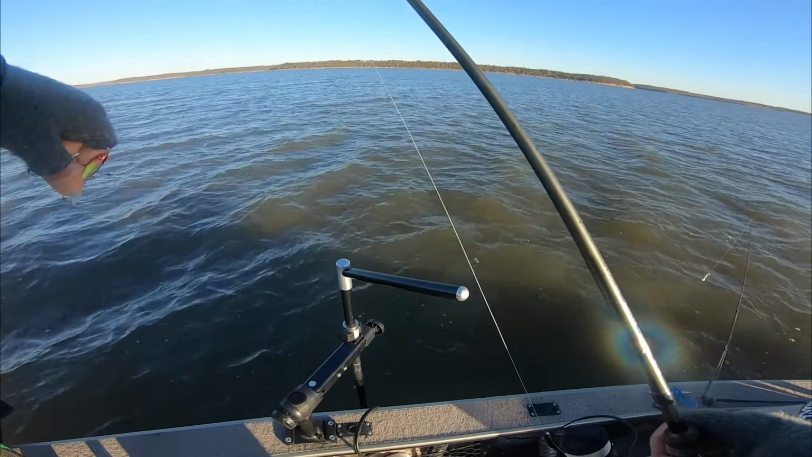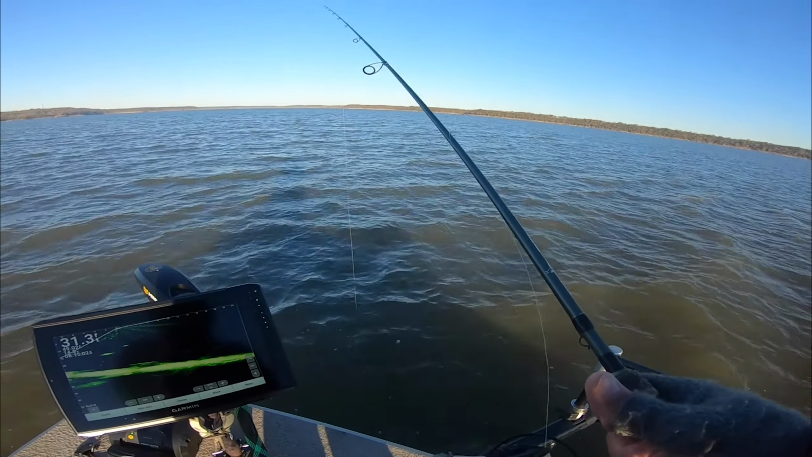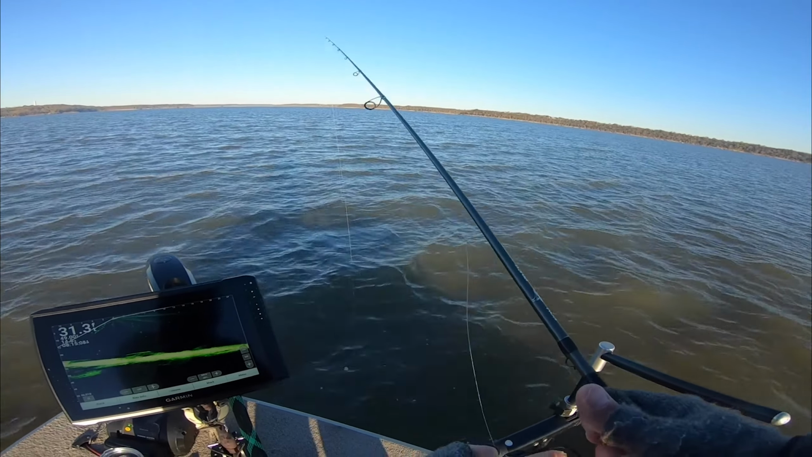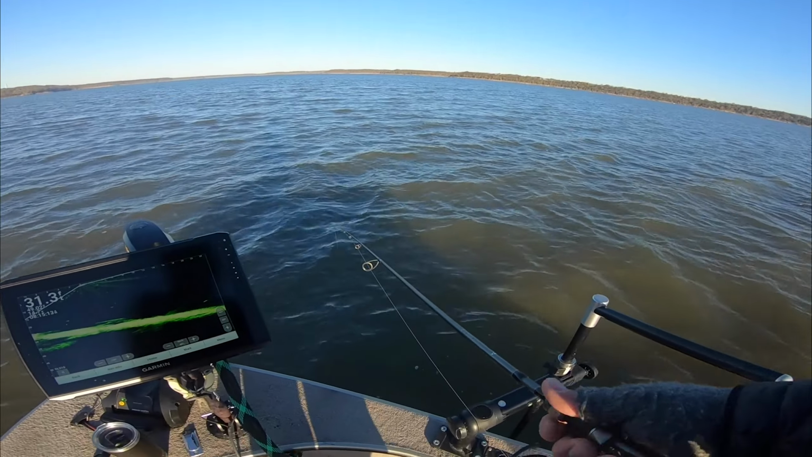But the sun's getting higher. It's about 8 o'clock, so I've been out here for an hour and a half. Fair amount of fish, not terrible. Nice wipers, walleyes, white bass. Tell you one thing though, it is still cold as balls. Holy mackerel.